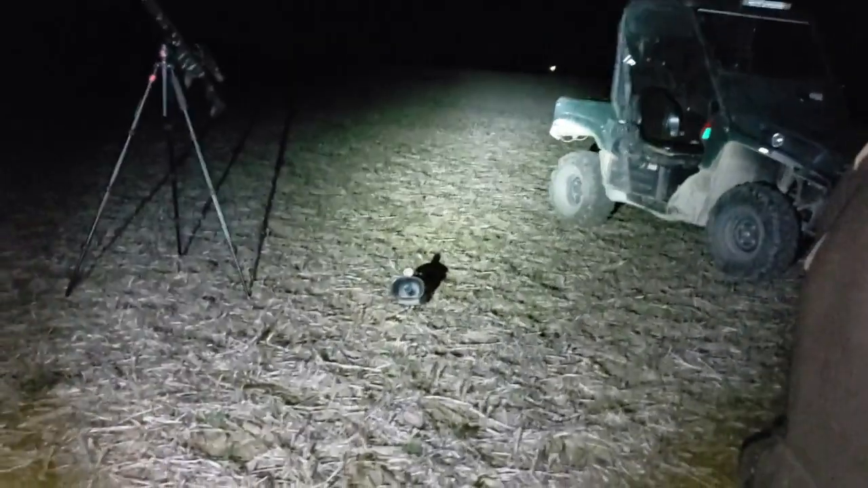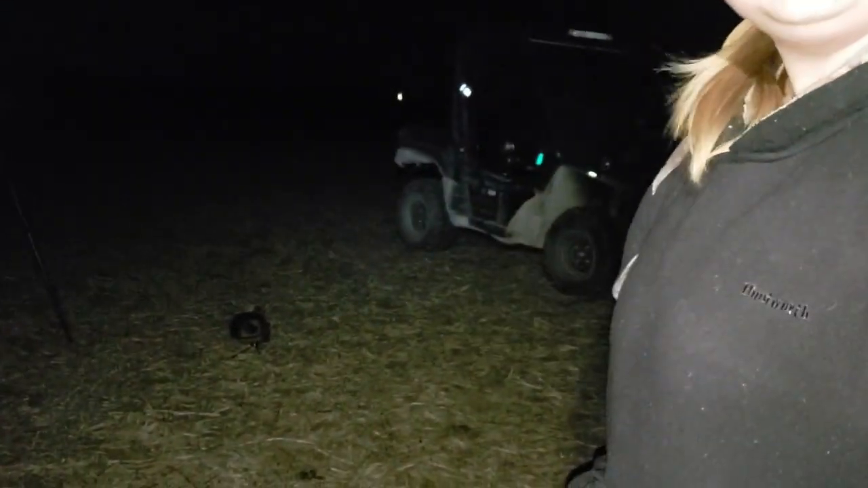So, what do you think? They go out, throw them in side by side and go kill one more. This happened pretty quick. It's windy. Night's perfect. I wish I didn't have to work. Wish I didn't have school because I'd hunt all night tonight. It is perfect tonight.